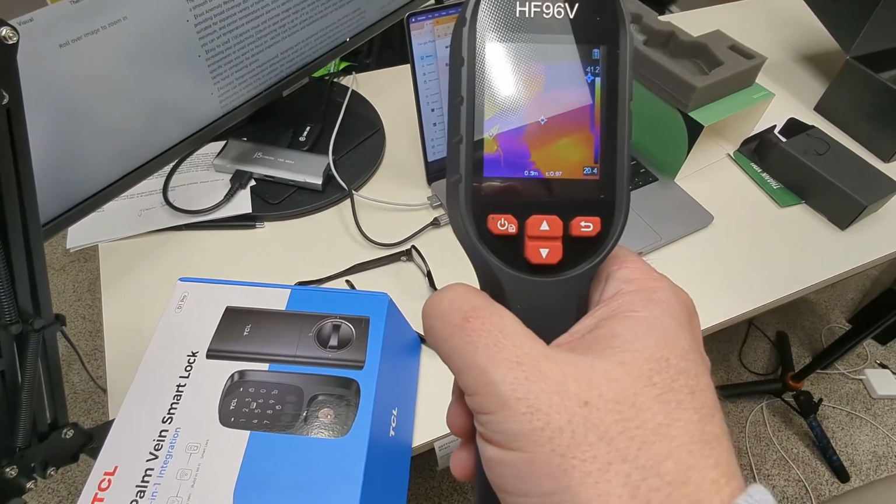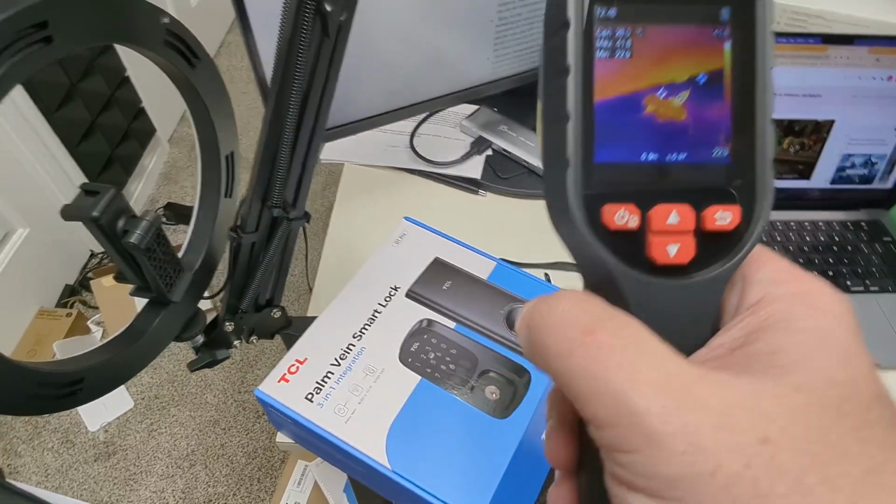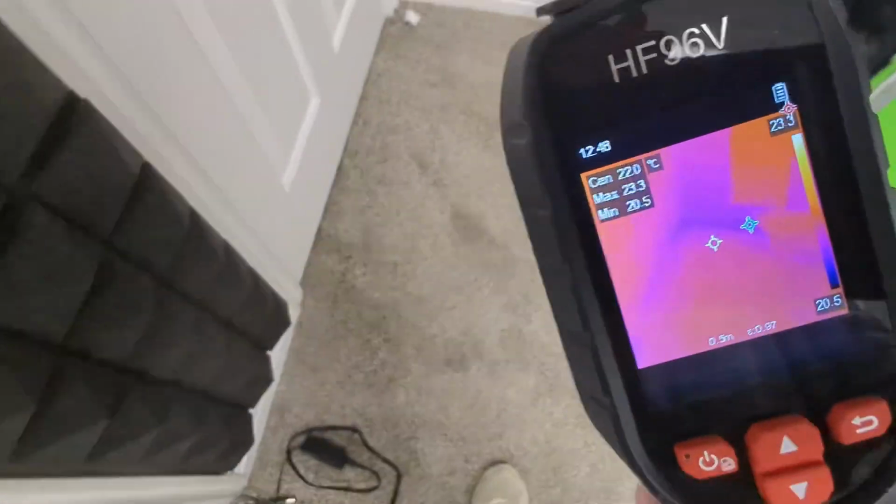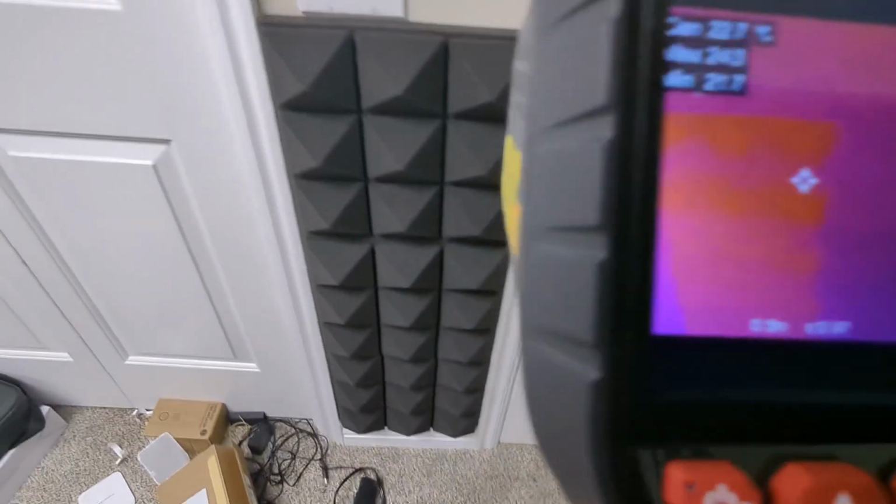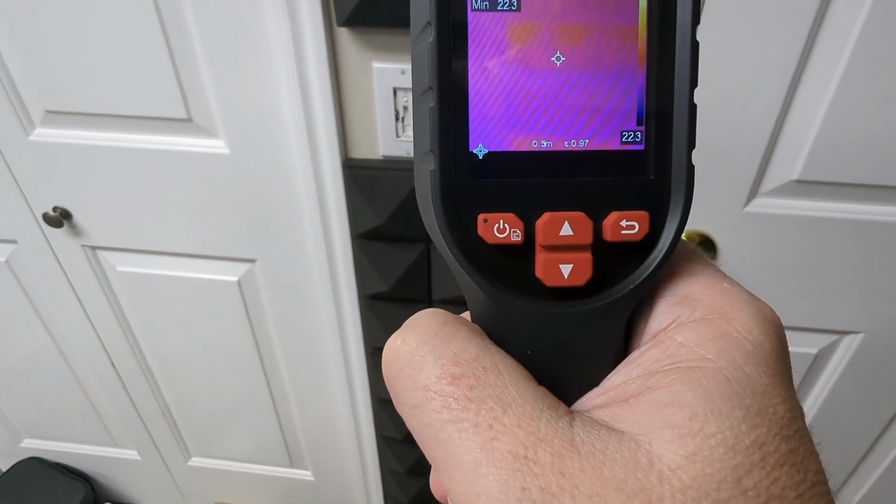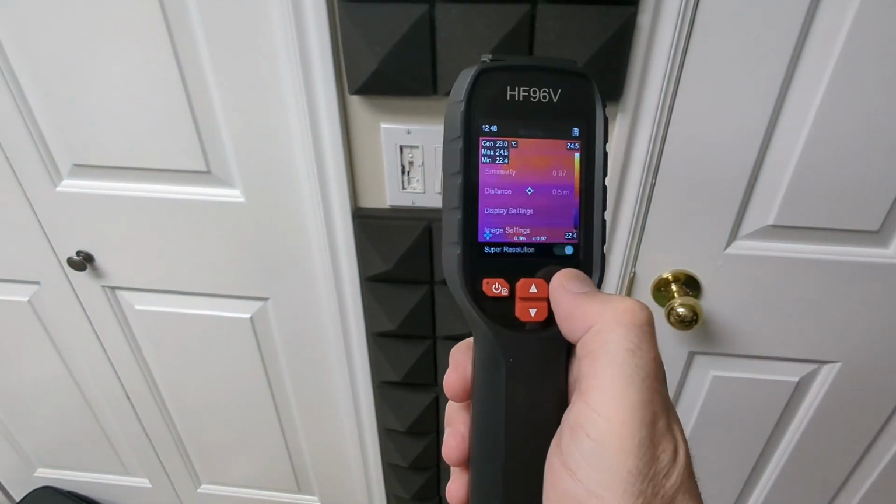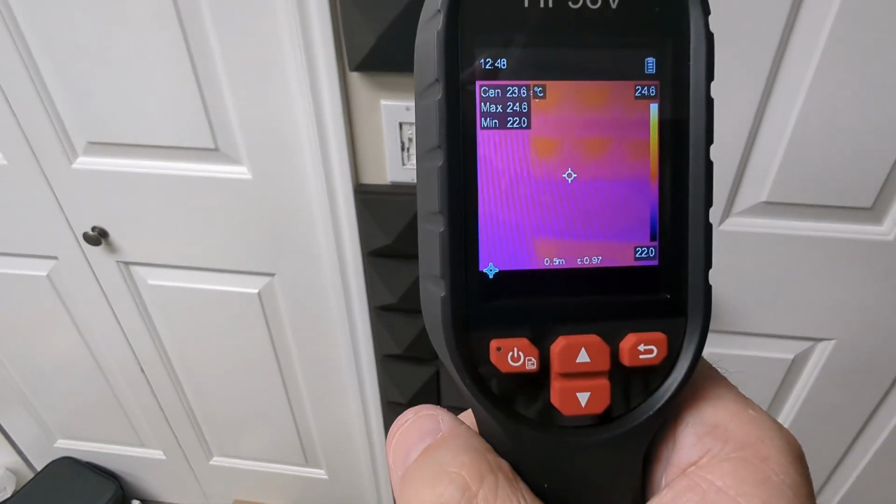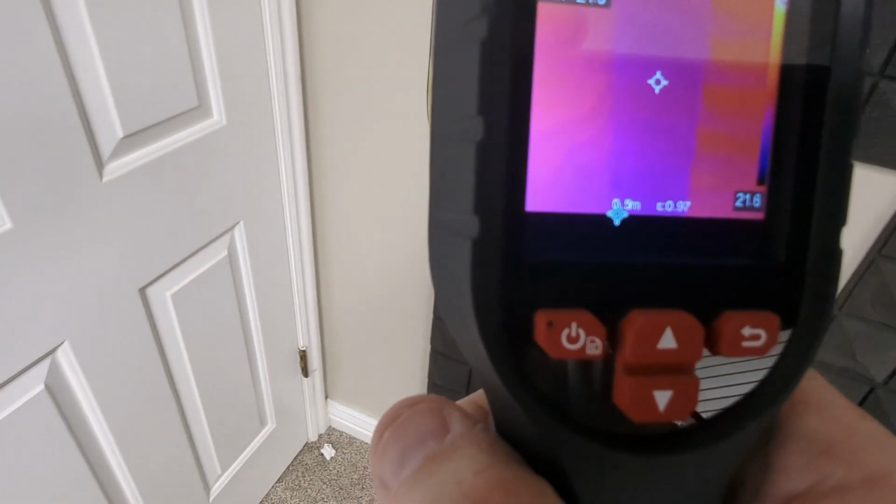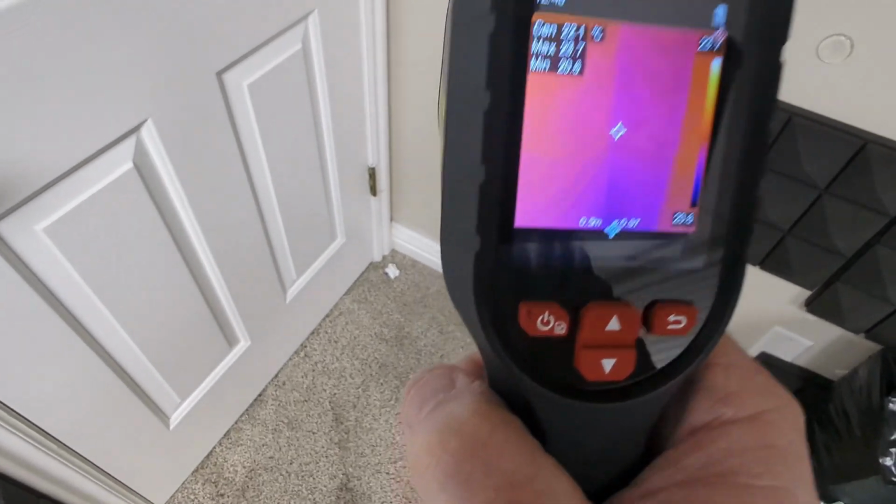So again, looking at my computer, you can see my power plug is running a little bit hot. As we come over here, you can see the door. We're going up to the wall. There's the light switch right there. Let's pull this back a little bit so you can see. There's a light switch right there as we get closer to the door. Pretty good. All right, we've got this corner right here. So we go down a little bit lower. You can see right there.